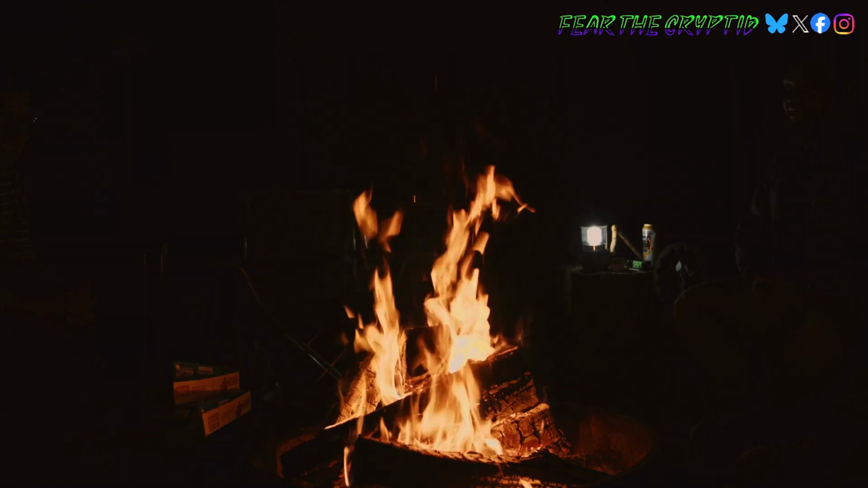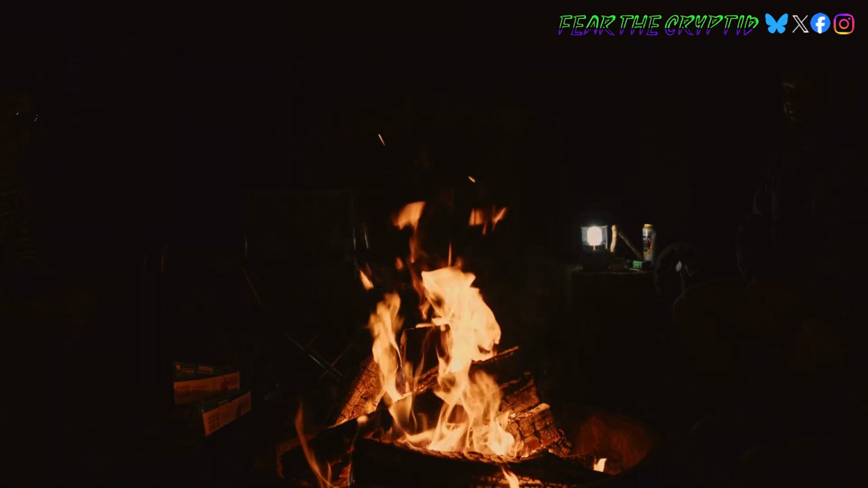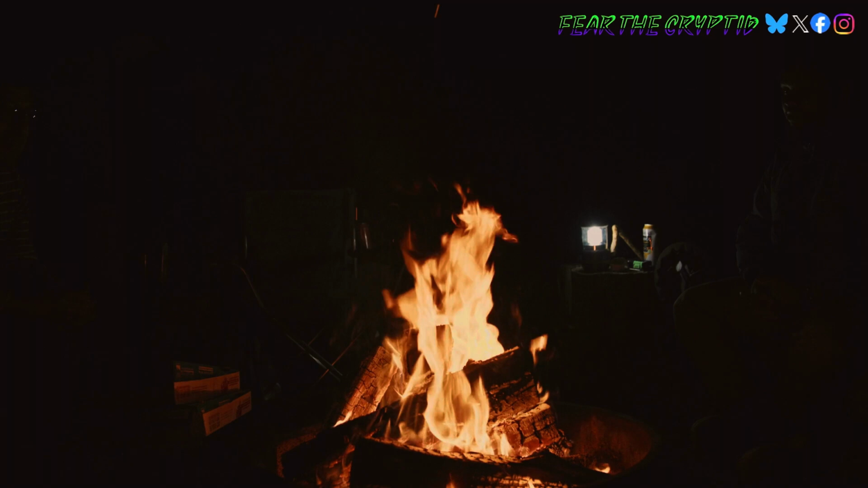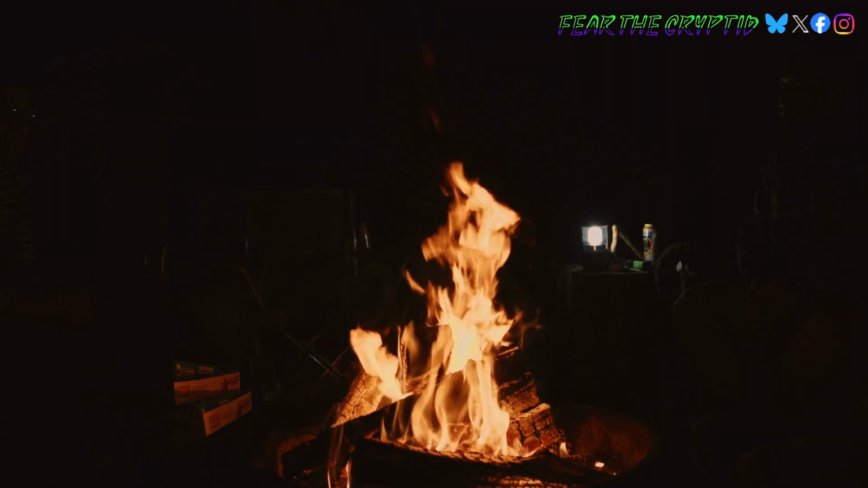The group switch places and it's our turn to go dark. No cameras, no lights. Just listening to what's in the woods around us. My wife sees a shadow dart in the woods in front of us and behind the carport that we are gathered near, but we were not able to see anything more.